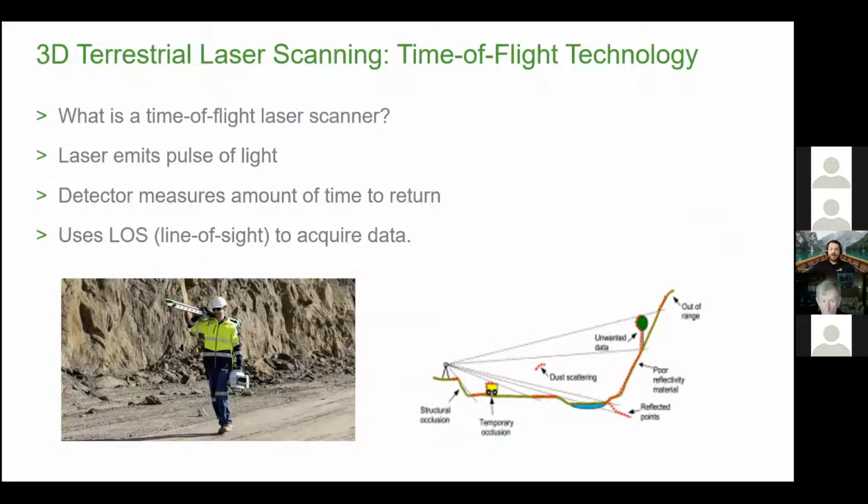If you're not familiar with TLS scanning or terrestrial laser scanners and what they actually are, I wanted to give a real quick, brief overview of the technology. It's time of flight. Basically, the laser emits a pulse of light, and there's a detector within the scanner head that gets the return from the laser and measures the amount of time it takes to return. That gives you the 3-dimensional point cloud that's provided as a result.